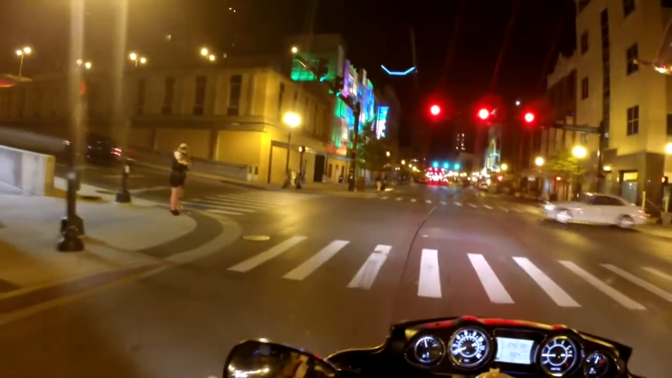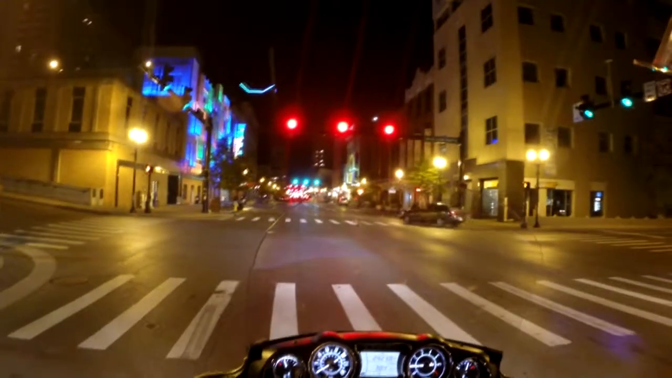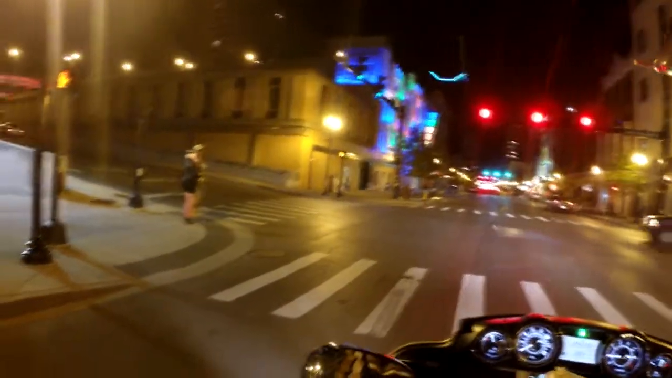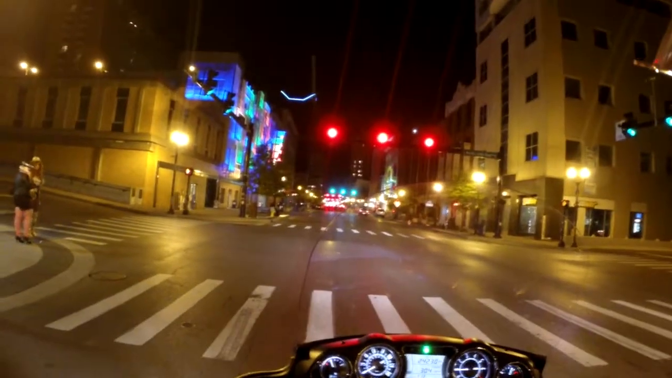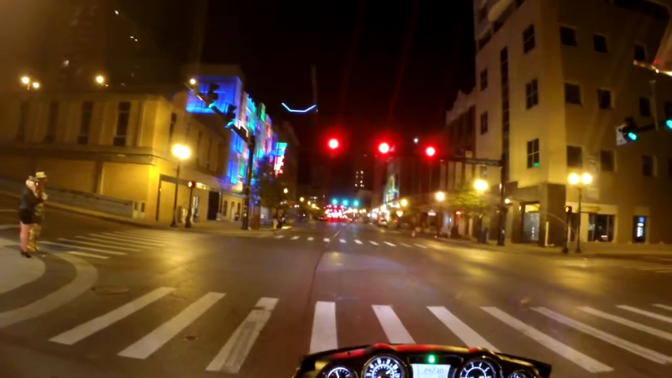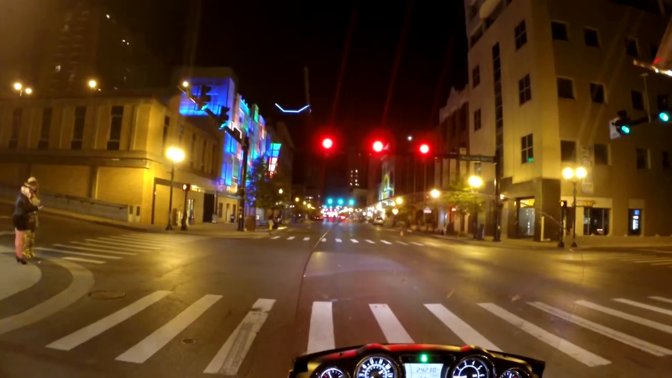Must be some kind of a show downtown tonight, huh? Costume party. The one looks like a girl and the other one looks like a guy in drag. I can't really tell. This thing up on the left up here is pretty interesting. They've got all their lights, different colors, have a pretty nice setup. Yeah, that's a guy in drag, I'm pretty sure.